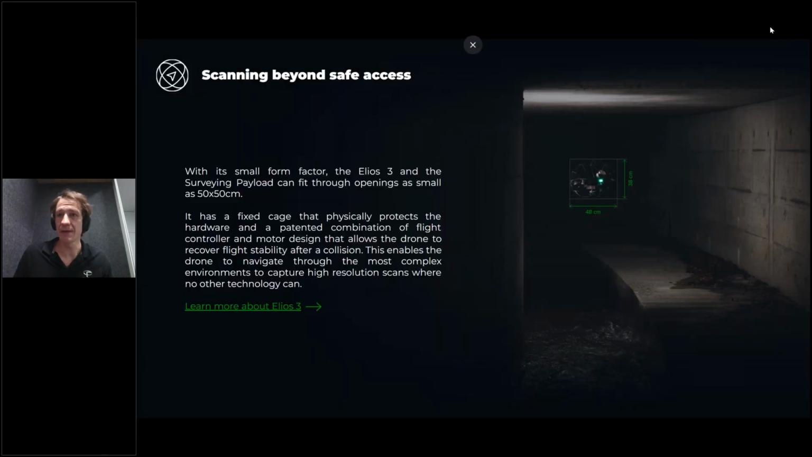So Elios 3 is 48 by 38 centimeters. So we can really bring it to some of the smallest confined spaces. Now, as you will hear later from Mike, there are some restrictions or some extra challenges in mapping really confined spaces.